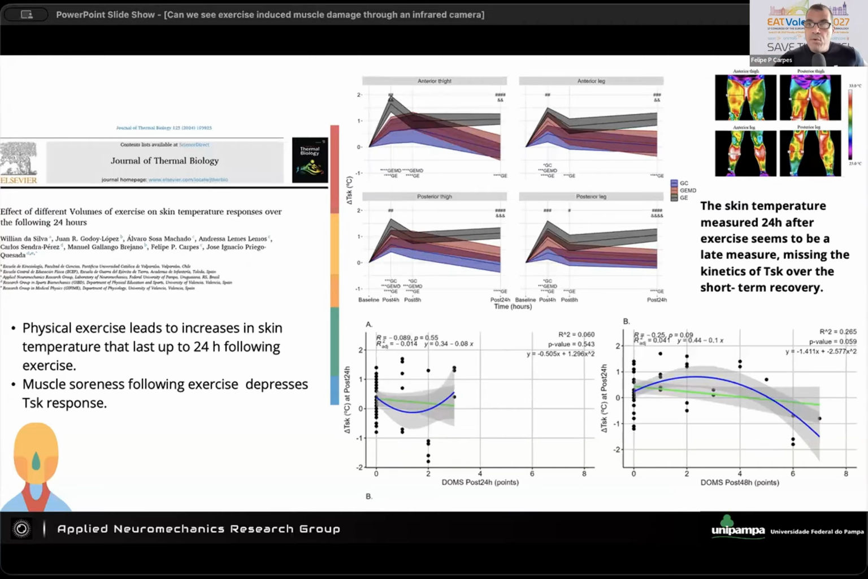And then we moved our focus to muscle damage. We had a lot of previous projects and theses, including theses developed both in Brazil and Valencia, investigating this question. And in this paper here, we conducted the basic protocol for muscle damage. It is eccentric exercise, and then you follow the participants the next days.